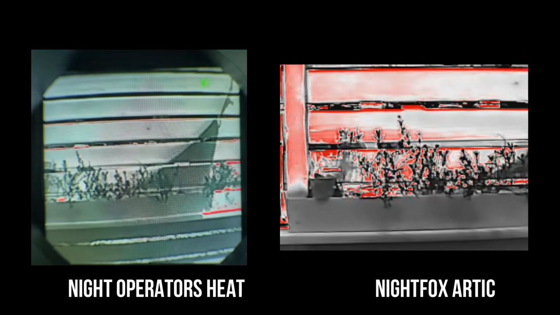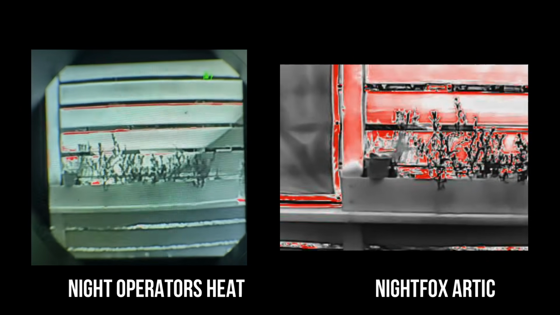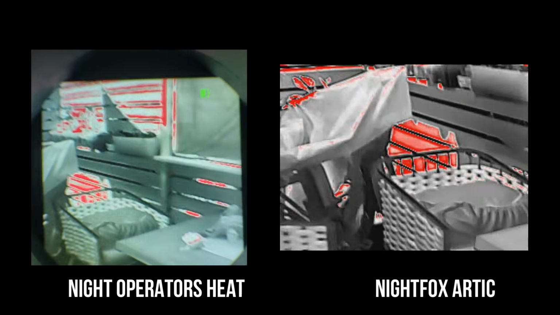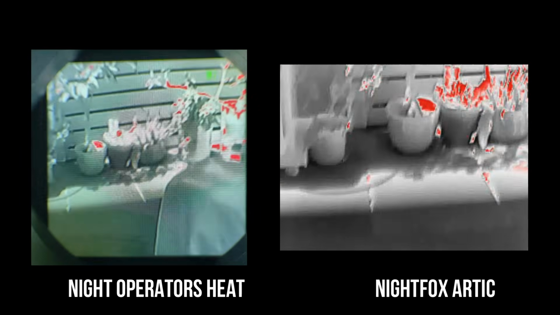We're planning to do a dedicated deep dive on these two in an upcoming video, but for the purposes of Fusion, just know that the Heat's wider field of view generally makes it the more natural fit for helmet mounted thermal overlay to work. So after putting both of these systems through their paces, here is where I land. The Nightfox kit is the stronger all-around package. The Prowl 2 is a genuinely capable piece of gear.